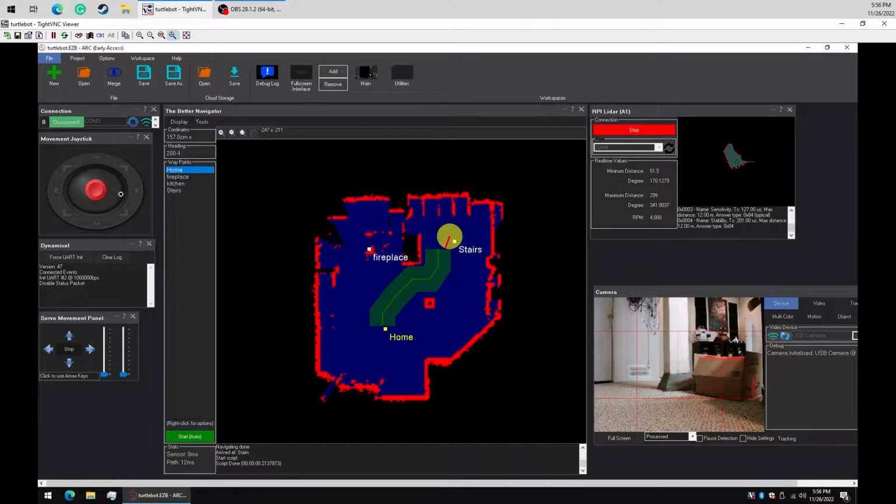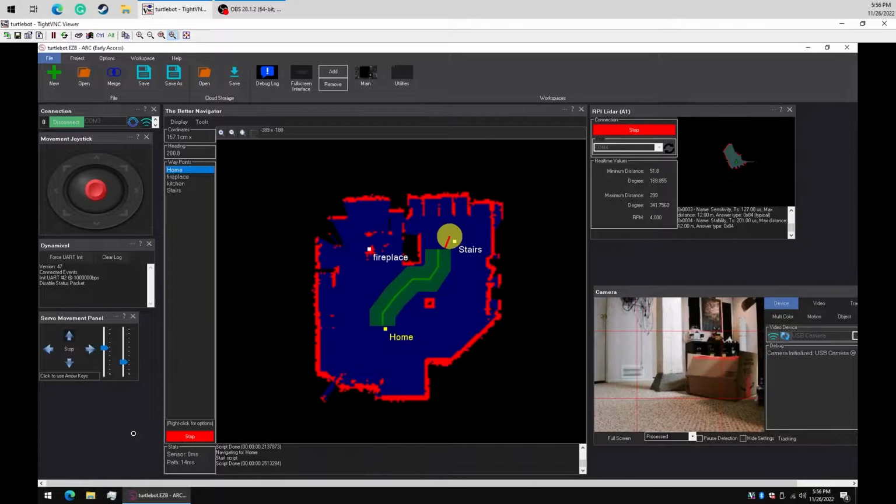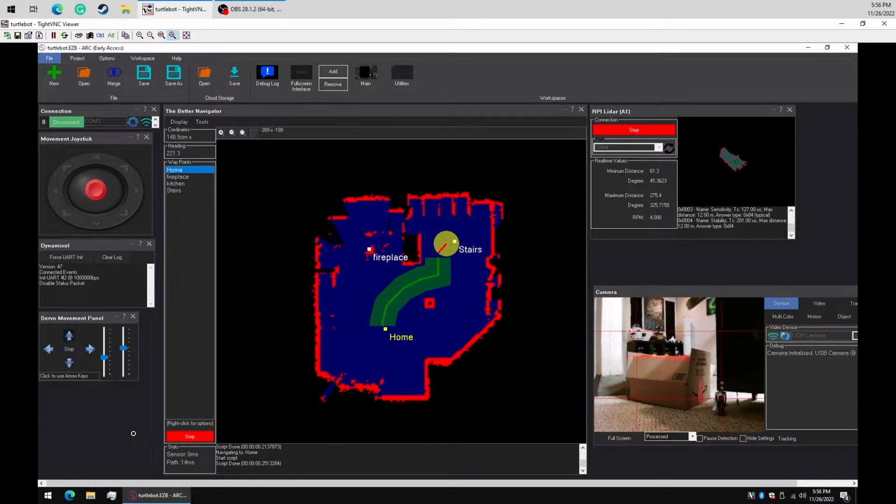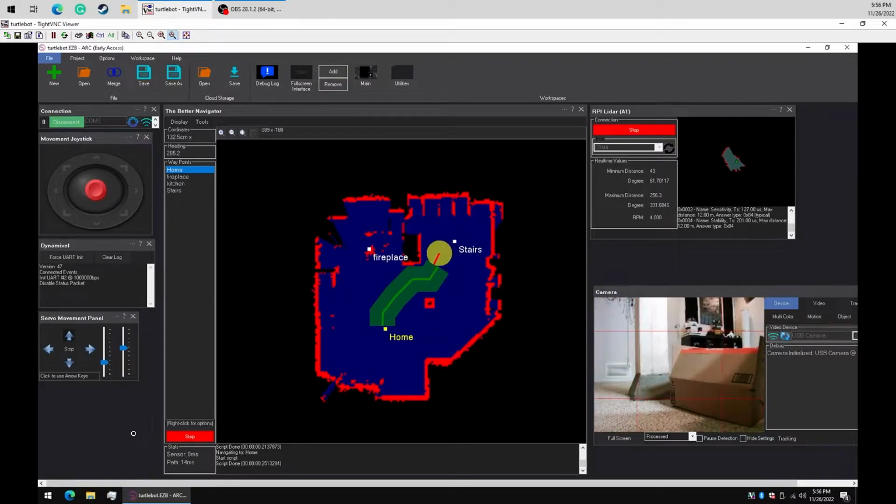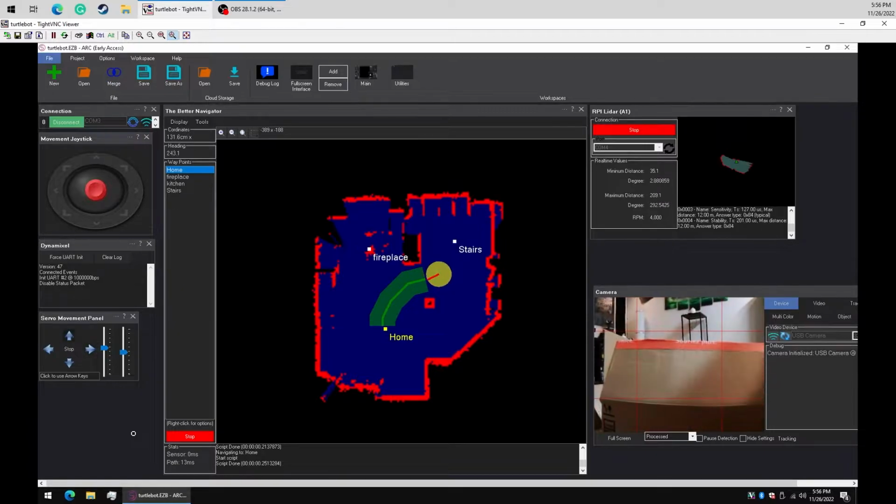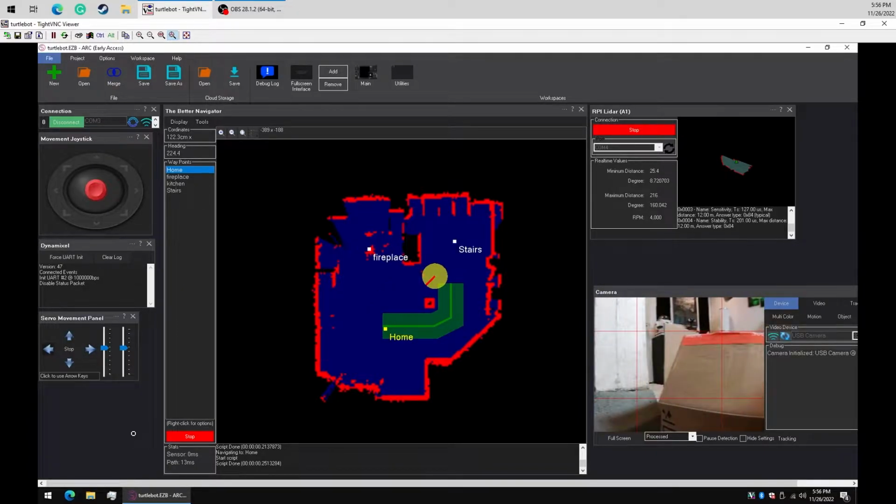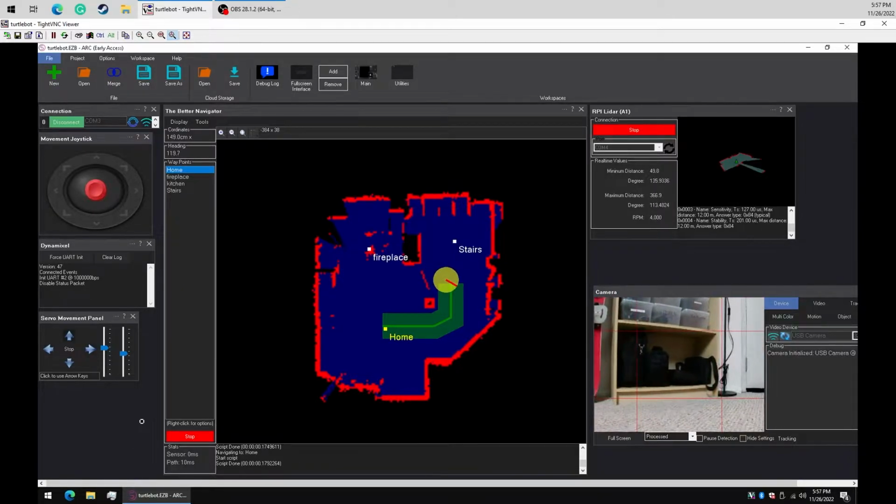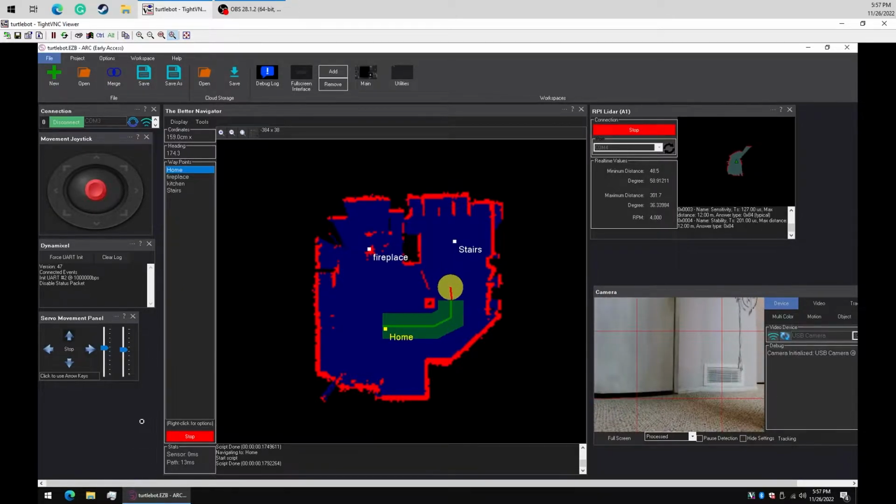So now there's a box in the way, and it thinks that this is the way it's going to drive. So let's just say go. So we're telling it to go to the home position right now, and off it goes. So it says I can't go that way, and the path changed, and now all of a sudden, poof, we're going a different route.